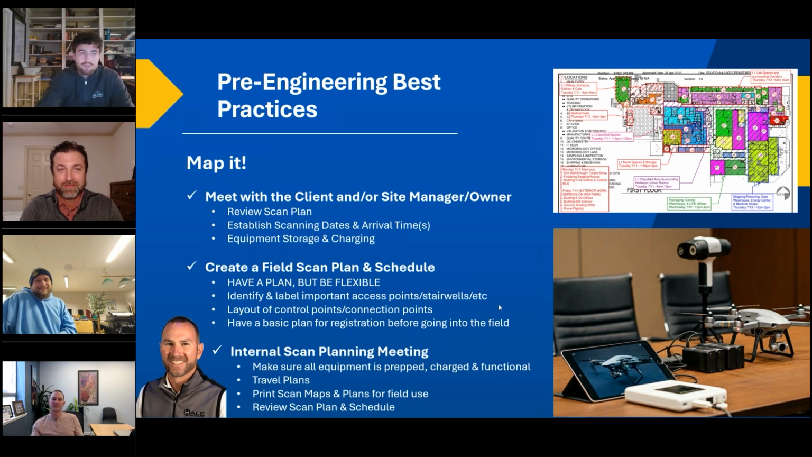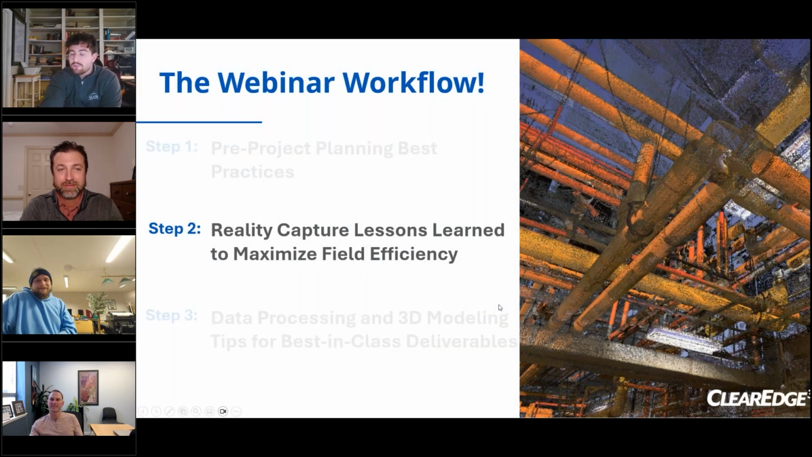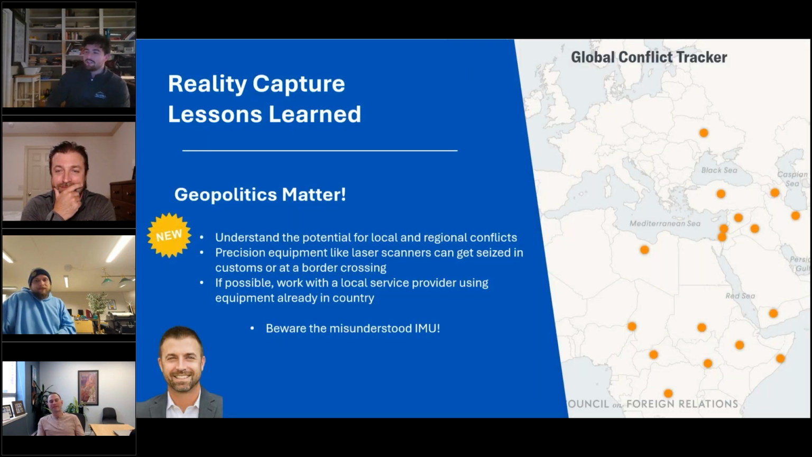Let's go ahead and move on to step 2, which is going to be reality capture lessons learned to maximize field efficiency. This is the one I'm especially interested in. So Ted, let's kick us off.